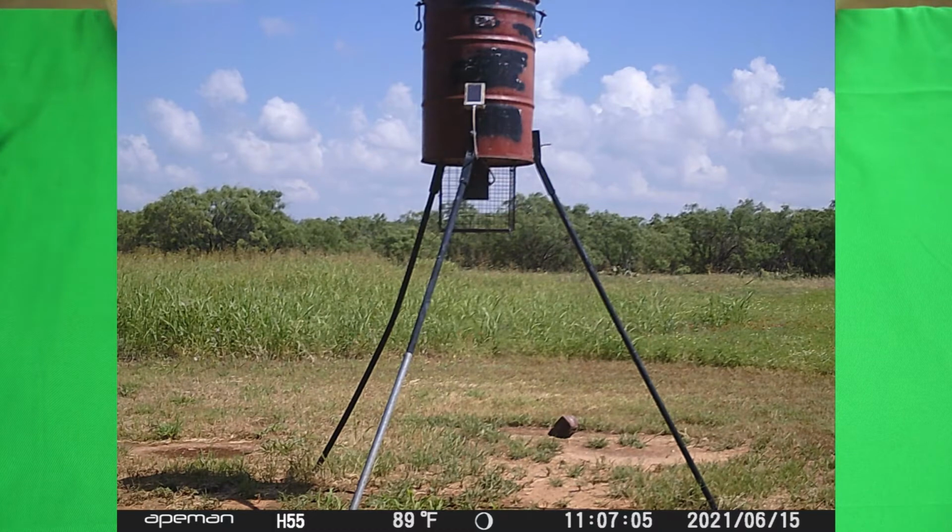This is a bright day image just of my feeder. Okay, there you go. And you can see that this is actually a zoomed camera. It's zoomed in on the actual subject way out there. That's about 30 feet in front of the camera, that feeder, and it's zoomed in.